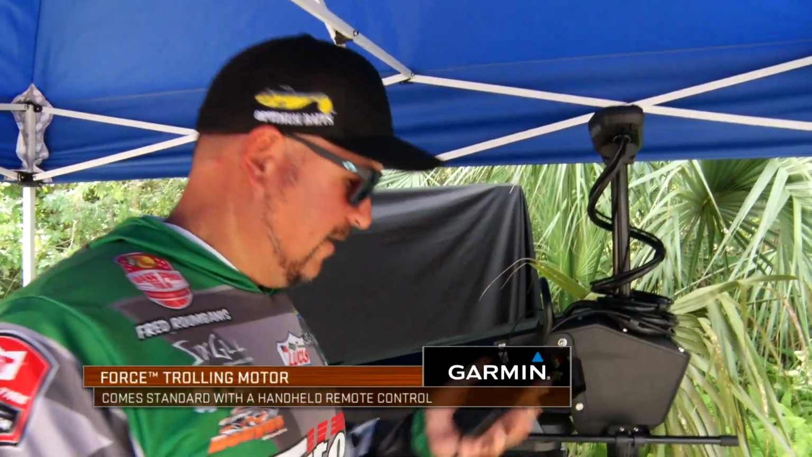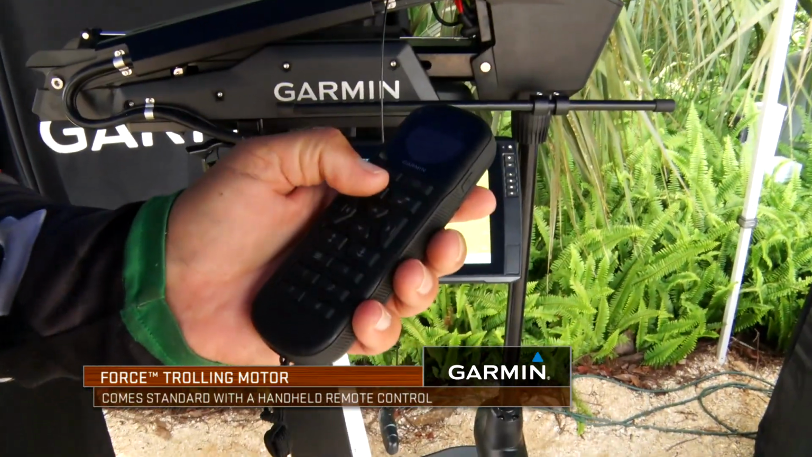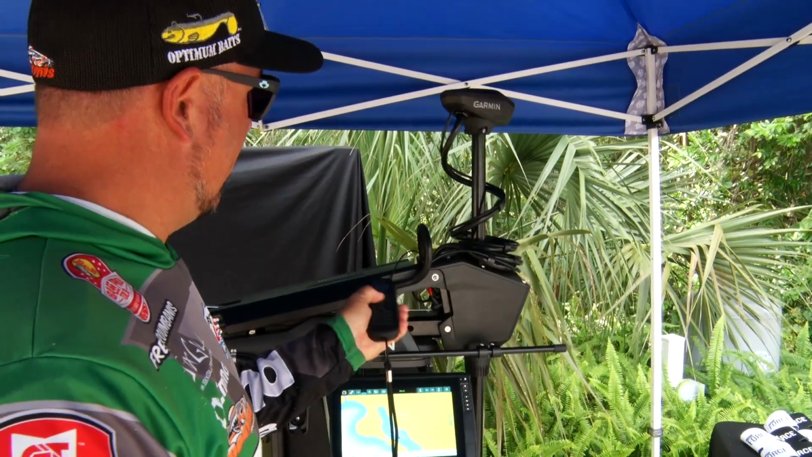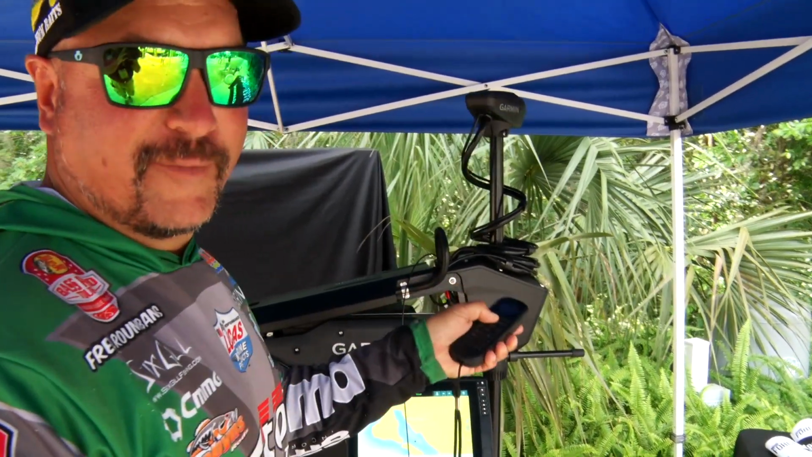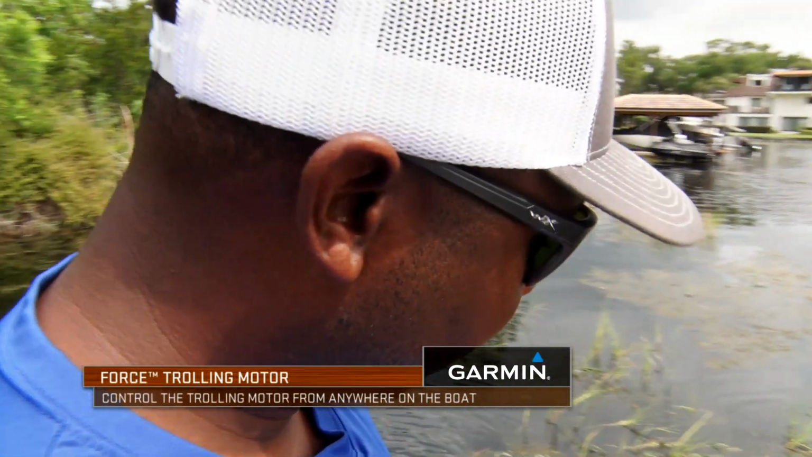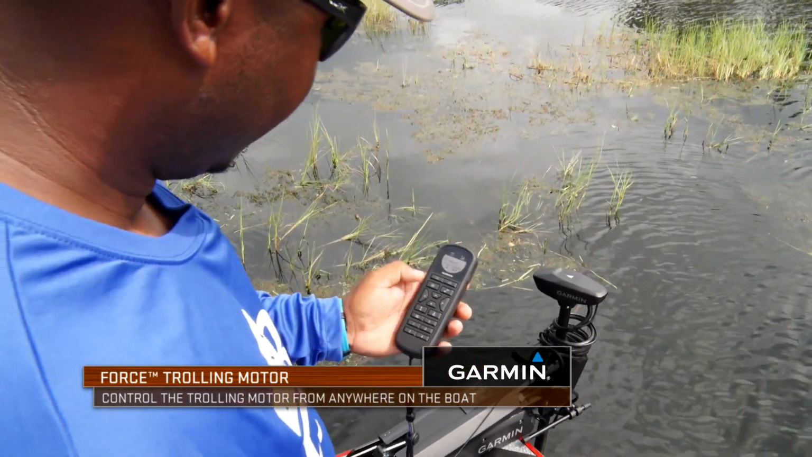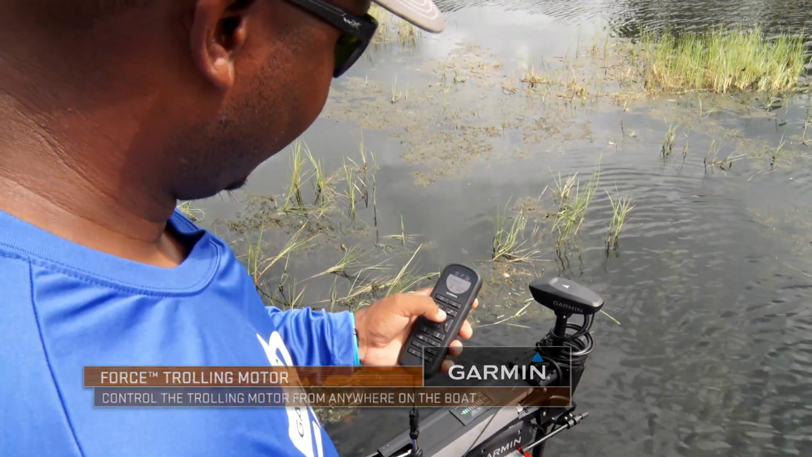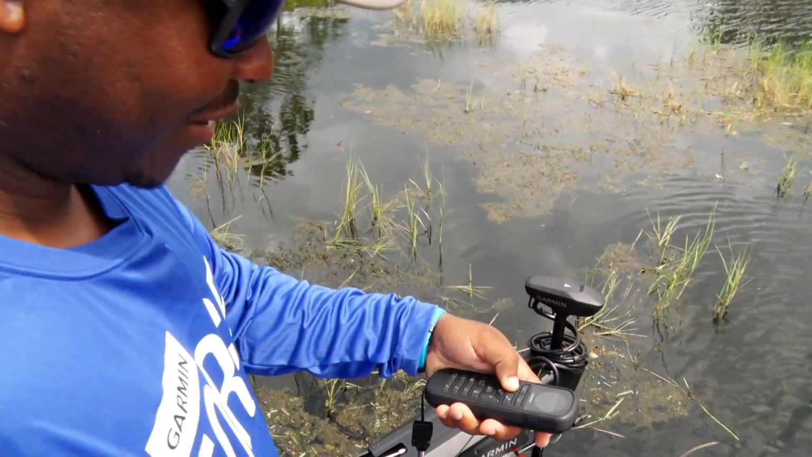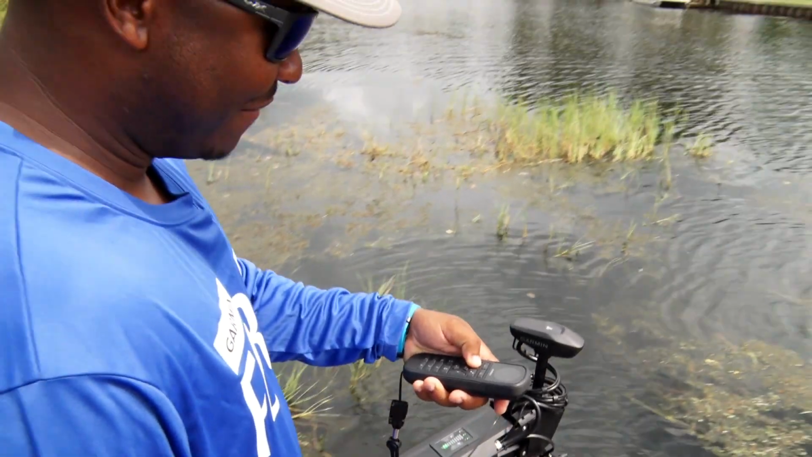Other thing they can do is they can use the remote. Now this is a really cool remote. By holding down this N button, it'll actually allow you to wave back and forth, similar to a game controller. So many cool features on this handheld remote control right here. Adjust the speed, obviously down. This is one of my favorite right here. I'm gonna turn the trolling motor on, but then I'm gonna hold this, and just with the turn of my wrist, I'm controlling where I'm going. This is just absolutely mind-blowing to me.